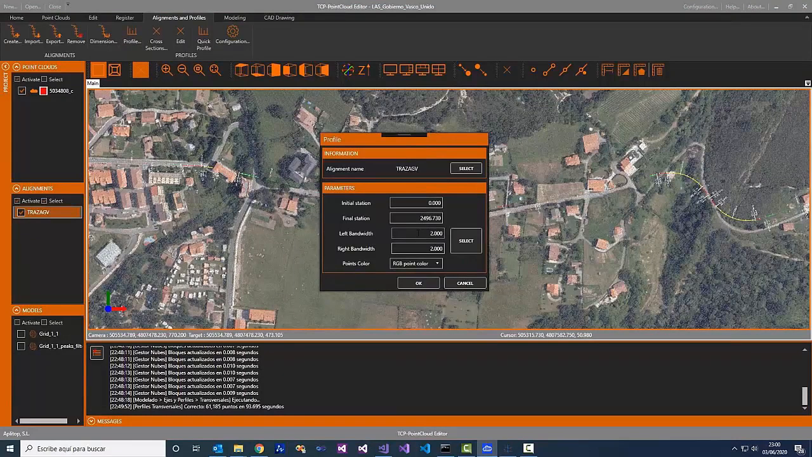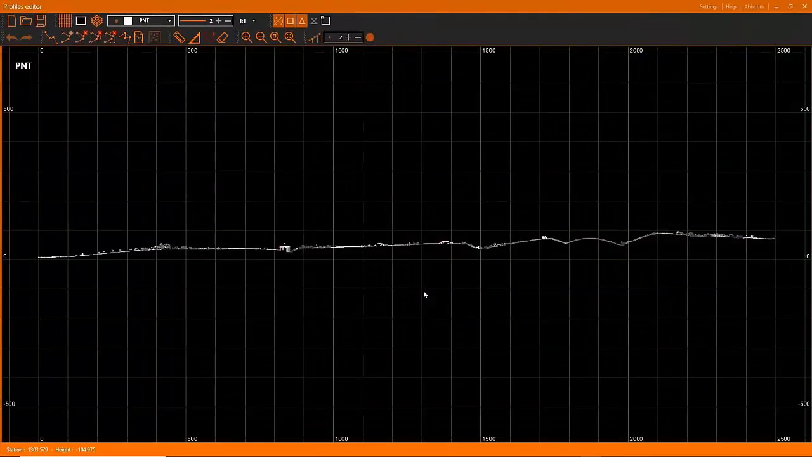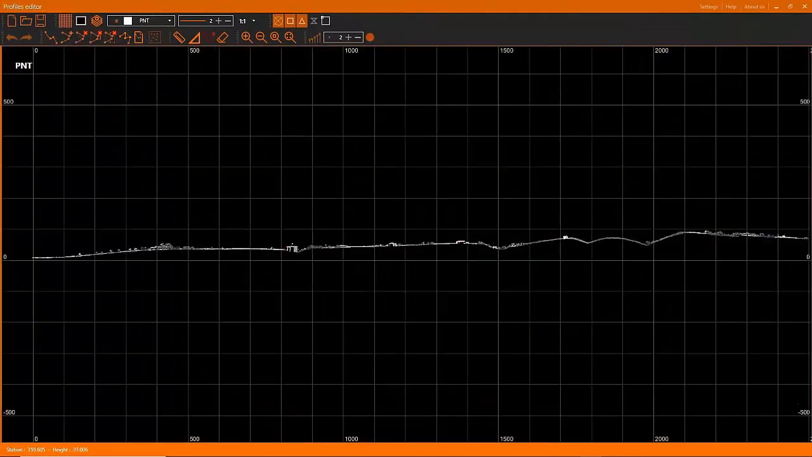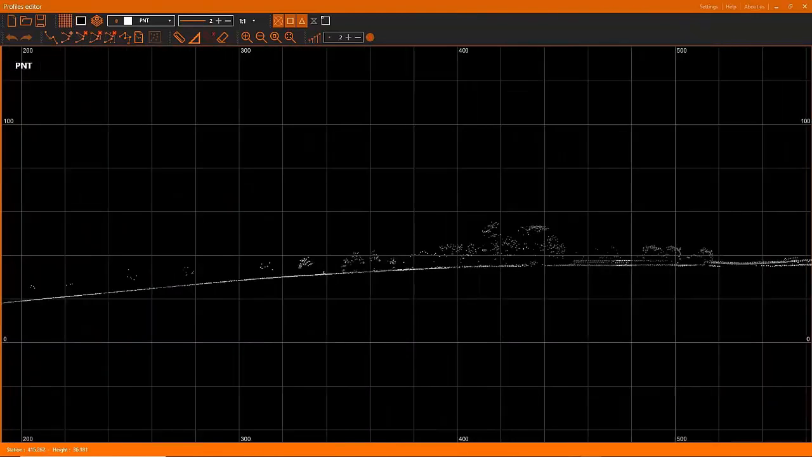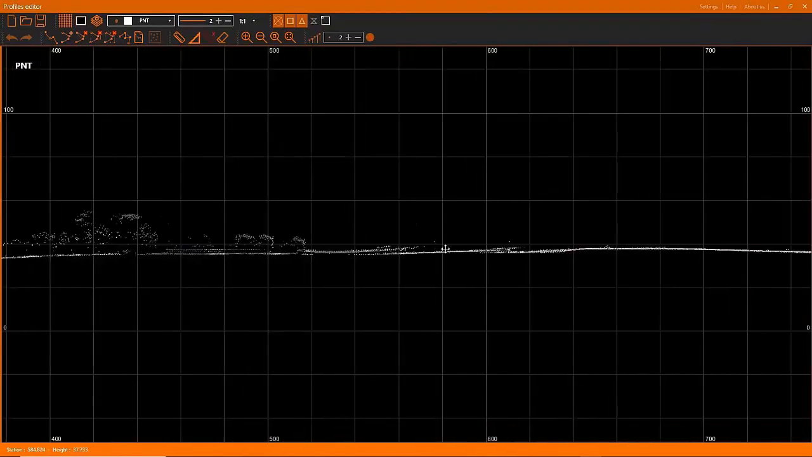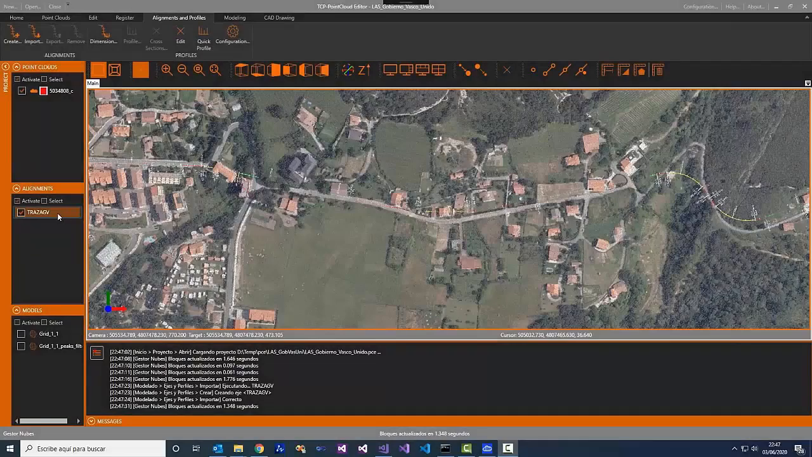We only have to set the initial and final station and the left and right bandwidth, and when it's selected, the points are collected from the point cloud and sent to the profiles editor. As we can see, we have here all the points that are inside the bandwidth along the alignment. We can do the same thing with the same alignment for generating cross sections.